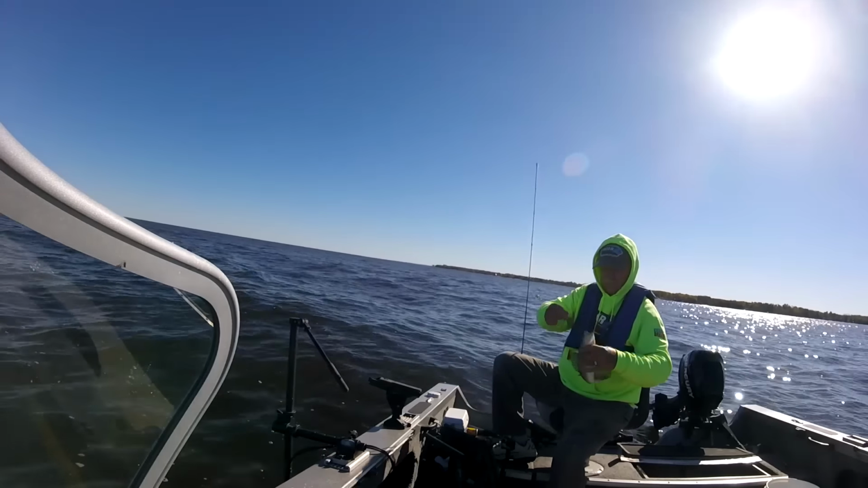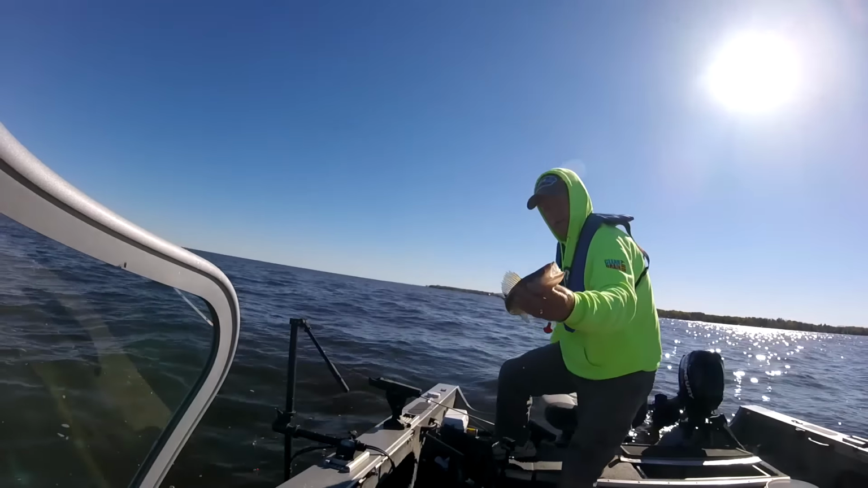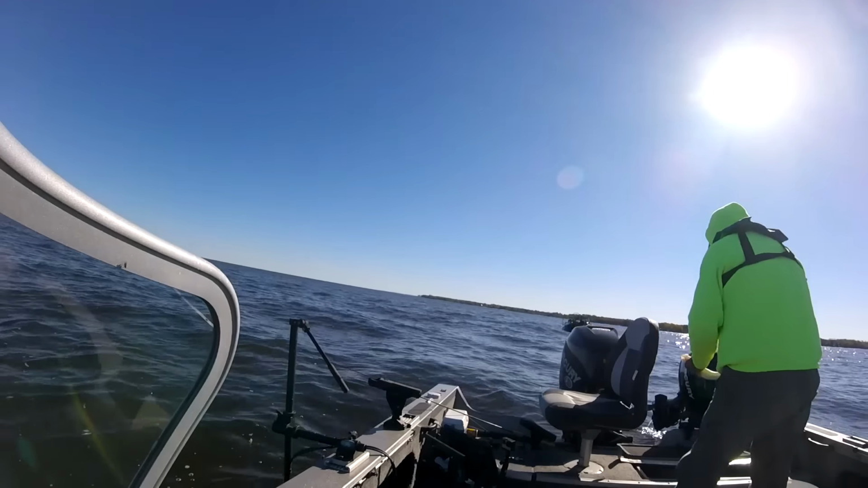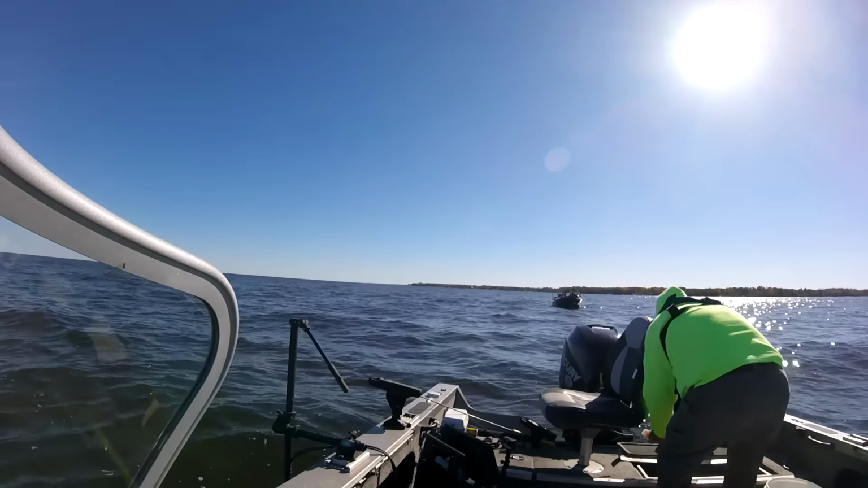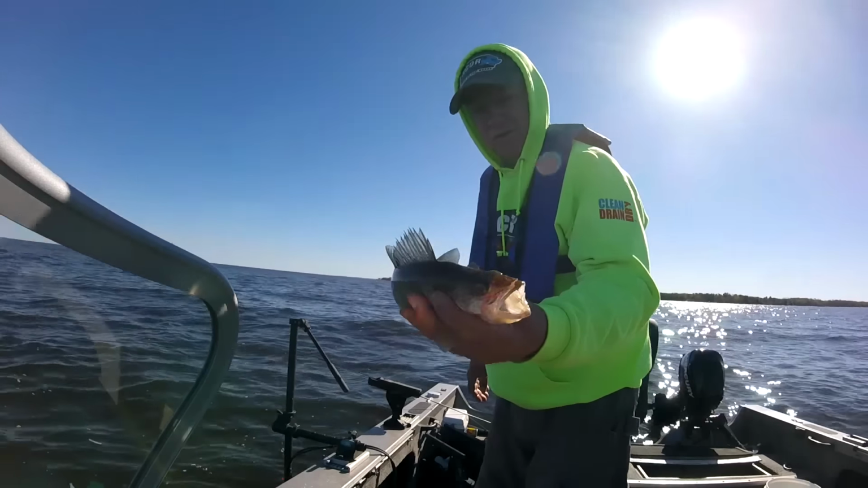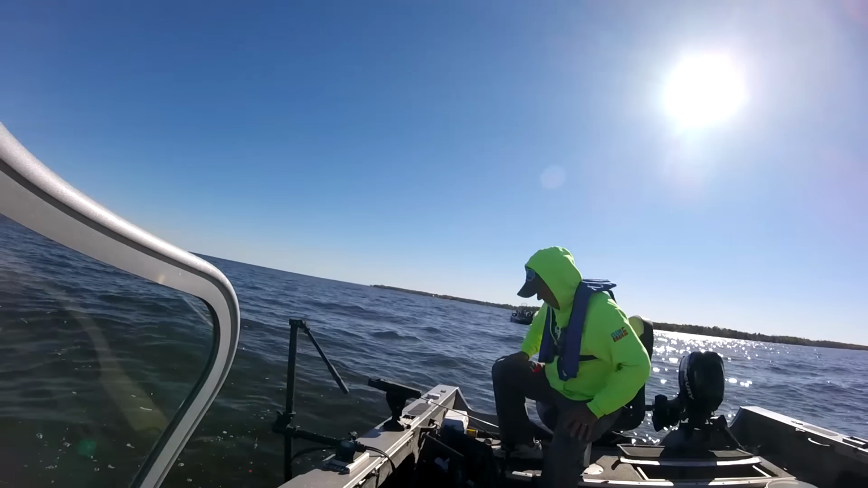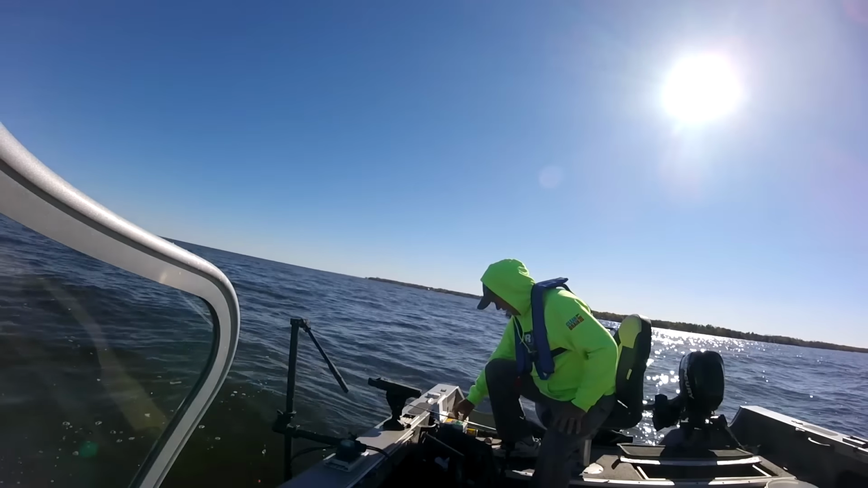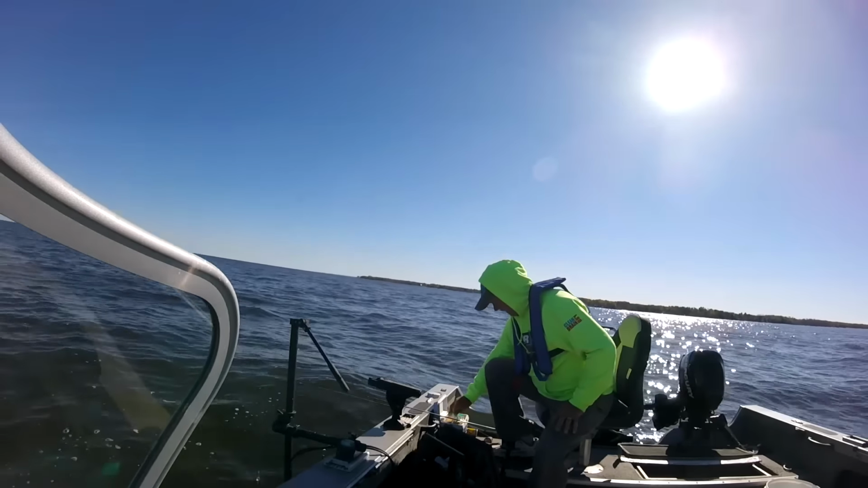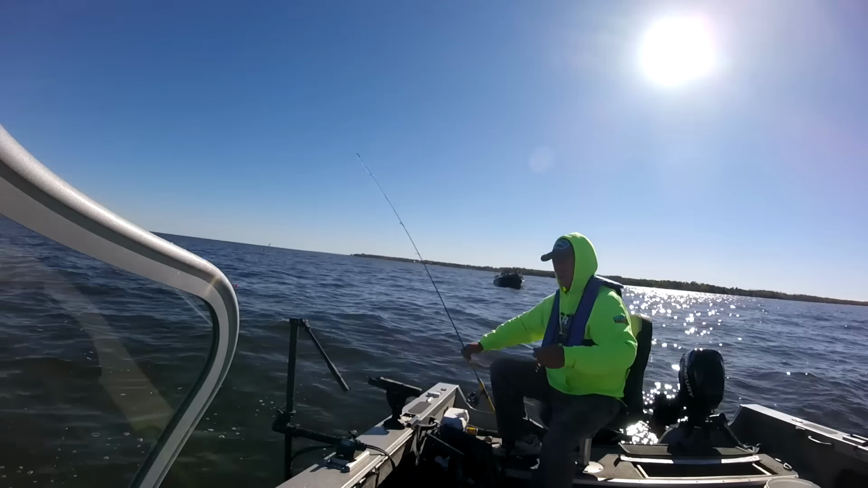Well, I'll measure this walleye. I bet he's 14 and a half inches. Nice and green. These are beautiful fish. 14 and 3/4 inch walleye right there. There he goes. Bait him up. Get him back down again.